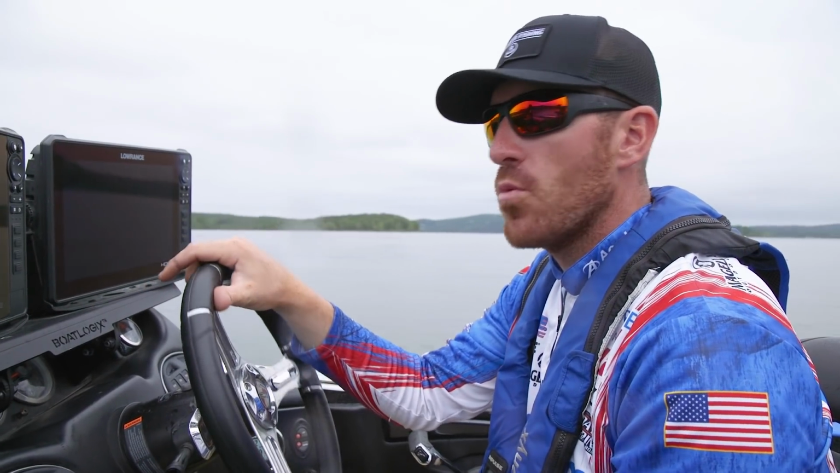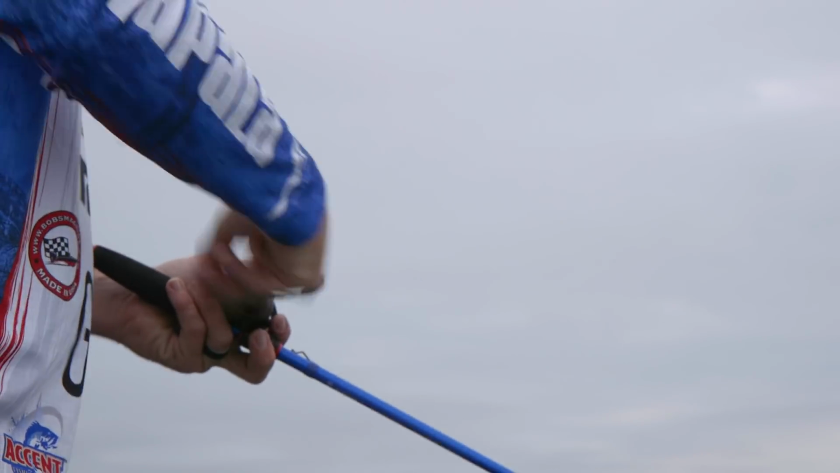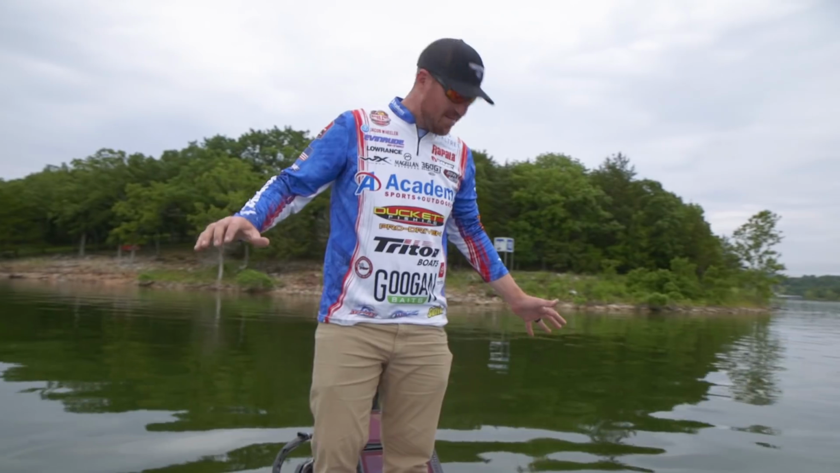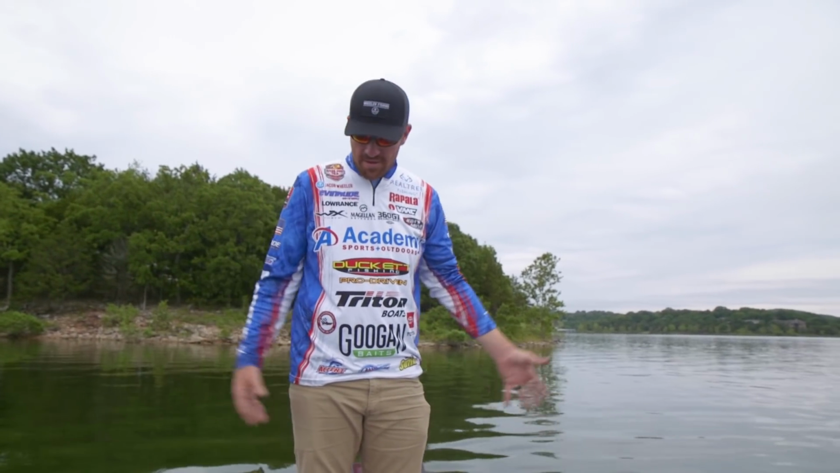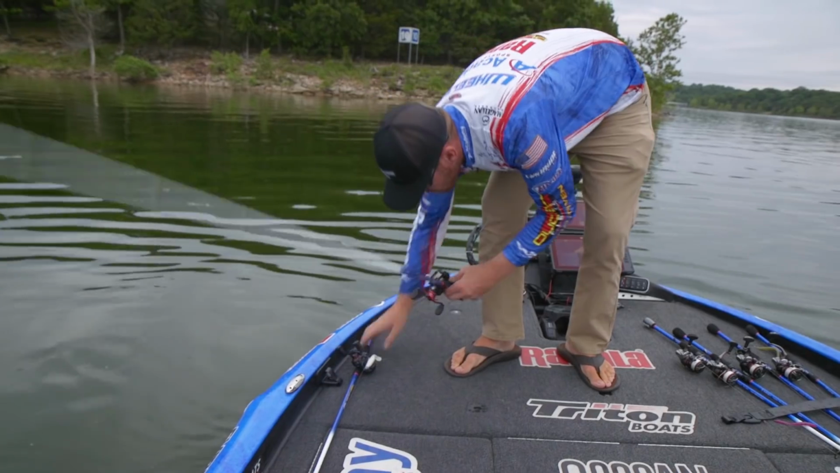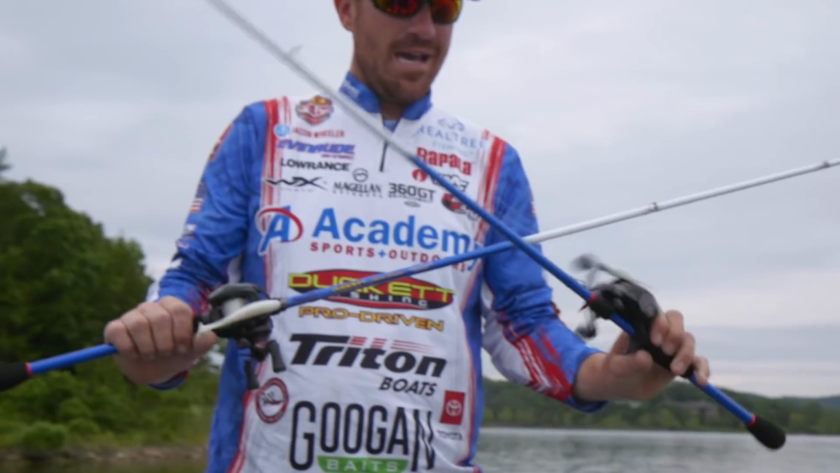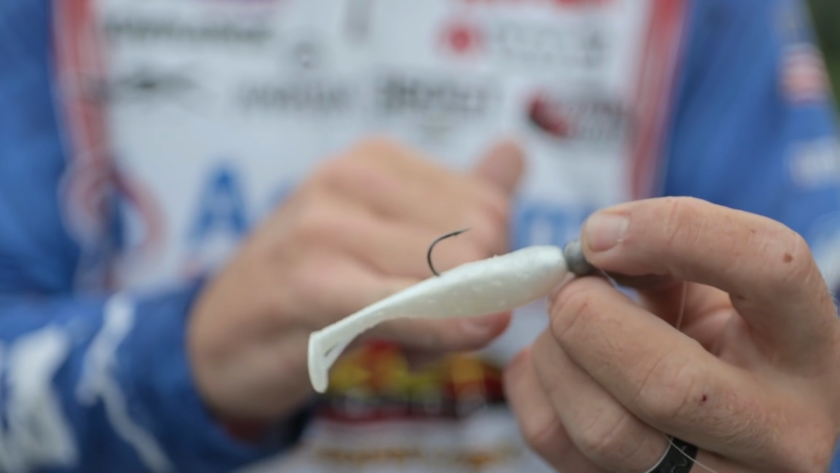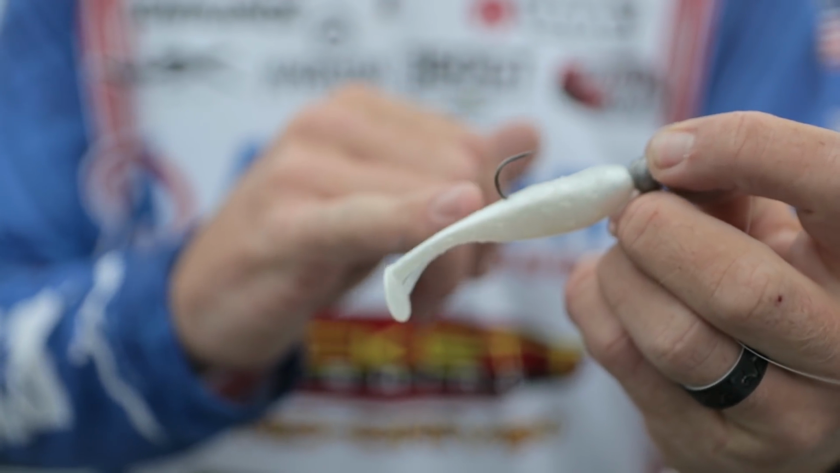Those places, whether it was brush, cedar trees, or schools of fish, were my main three deals that got it done for me. So I have basically my six rods that I did the majority of my damage on at the front of the boat. First and foremost came the Storm 360 Largo Shad. This is a bait that's caught a lot of my fish over the last few years, and it's a more durable swim bait that you can get more bites on, but swims really good.